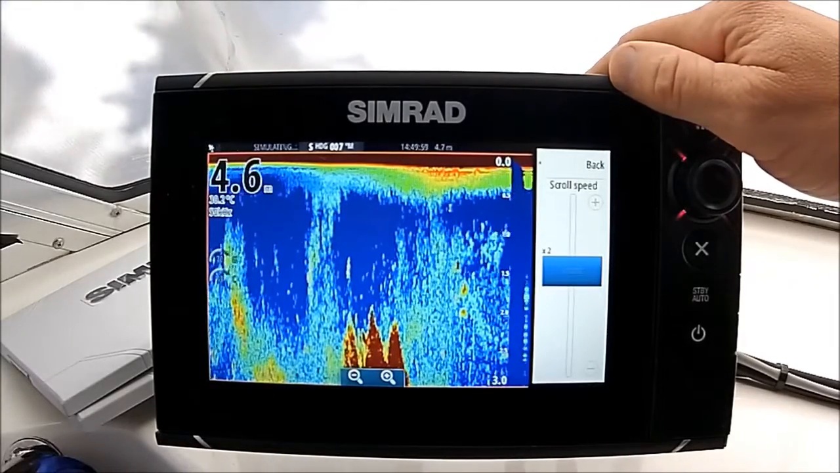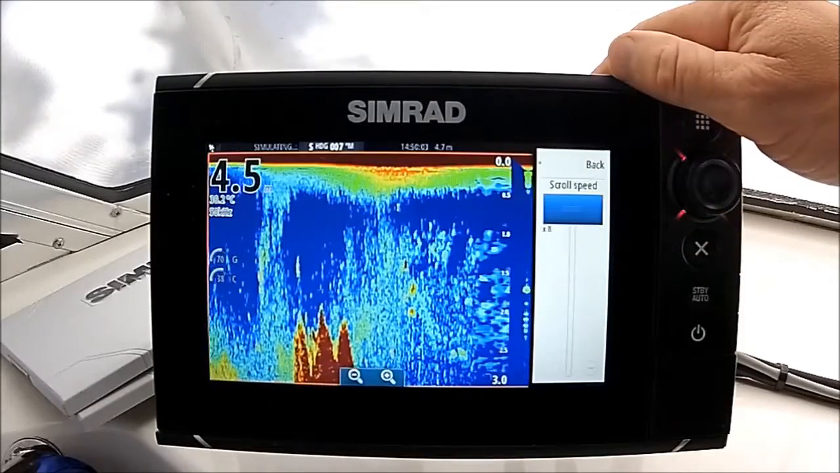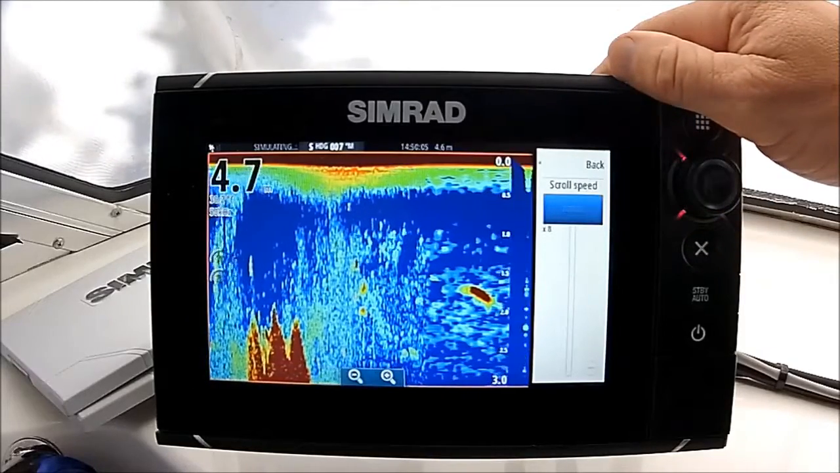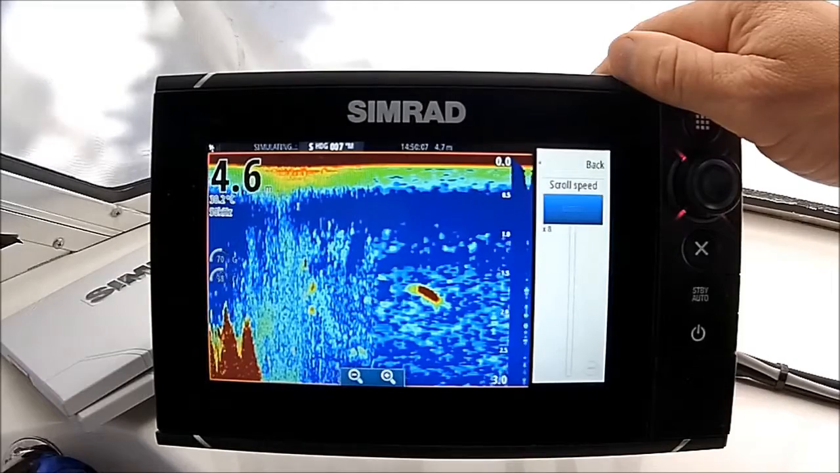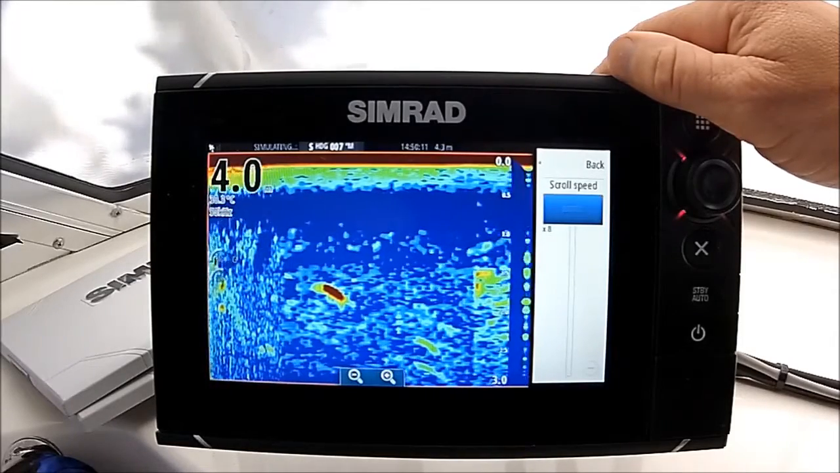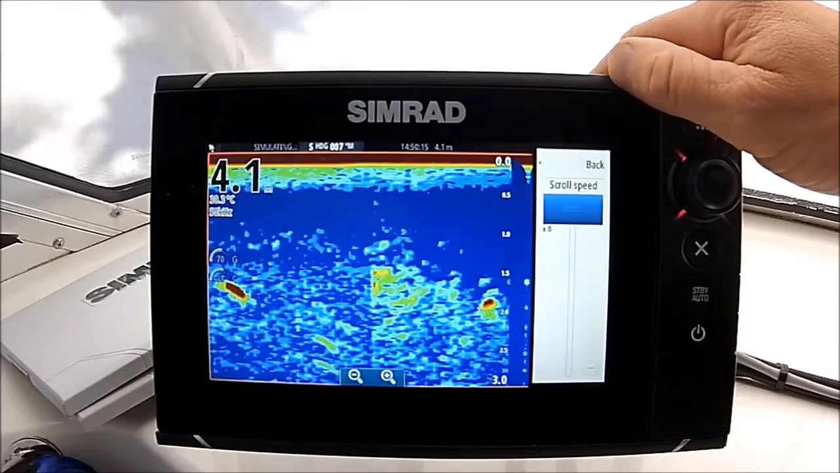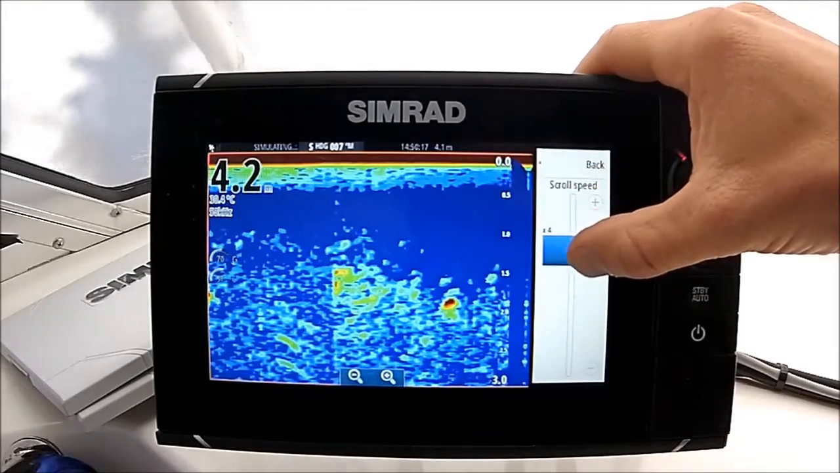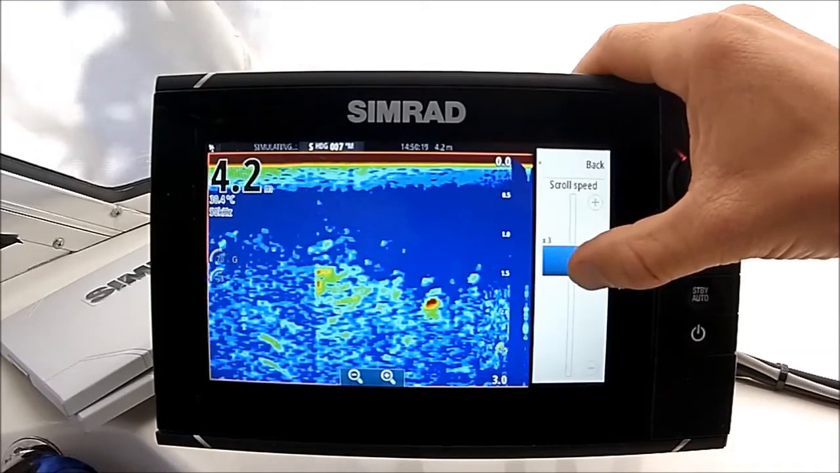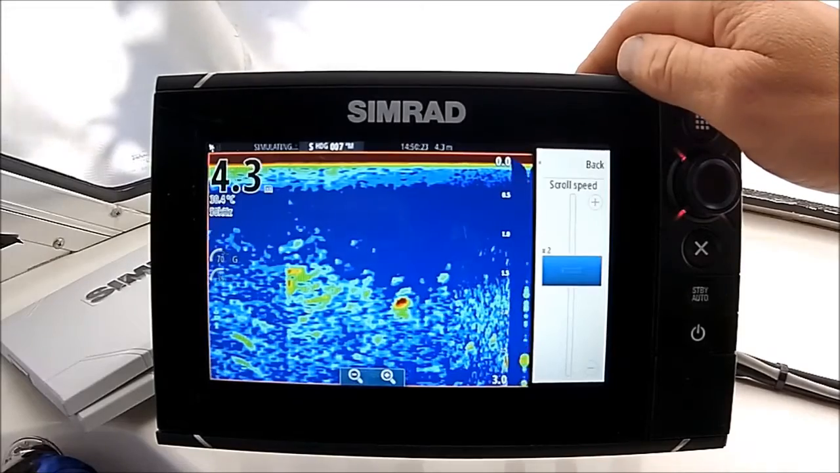Regardless, you could have that scroll speed turned all the way up, but as soon as you get into that deep water, the returns from the transducer just can't get back in the same speed that ×8 would be able to interpret them. So quite often it'll slow it right down. So ×2 works well for me out in the deep water, and it will slow down as you get deeper.